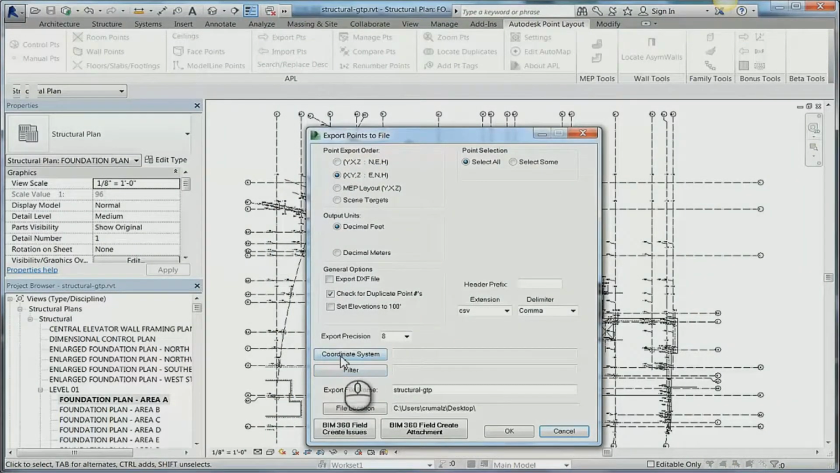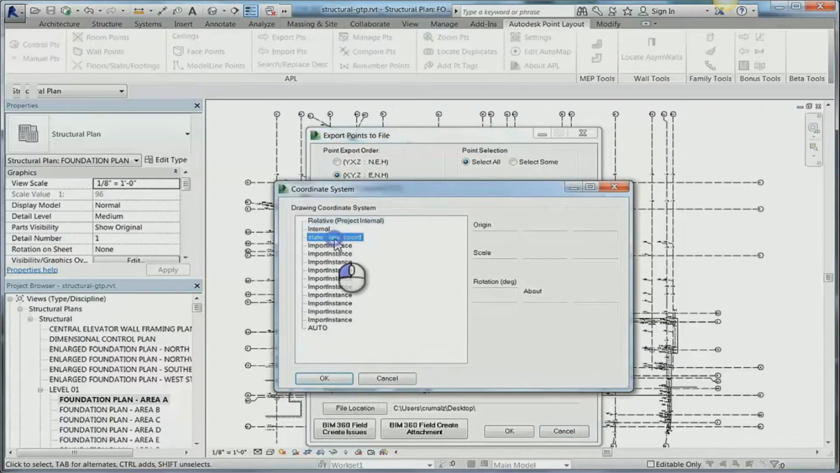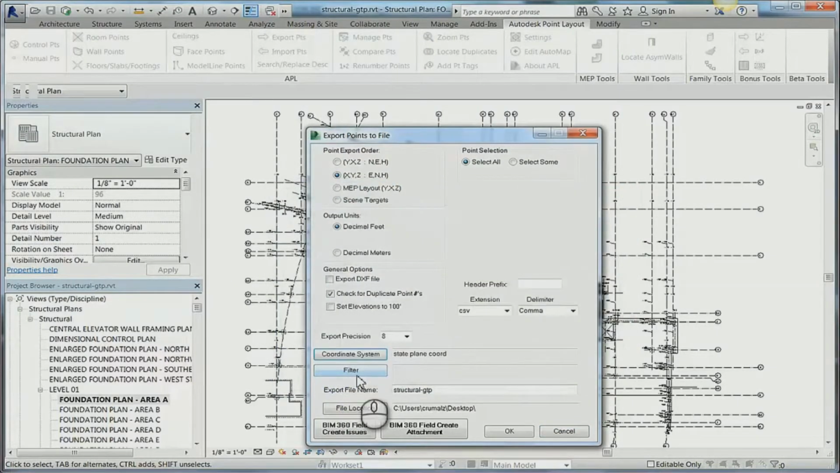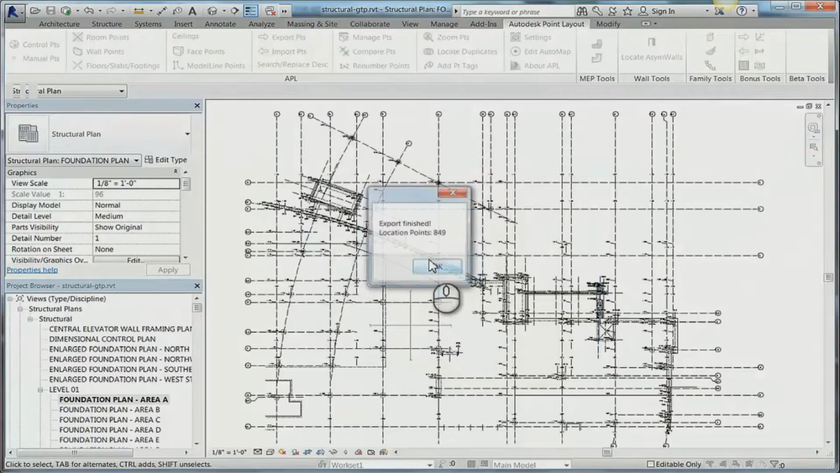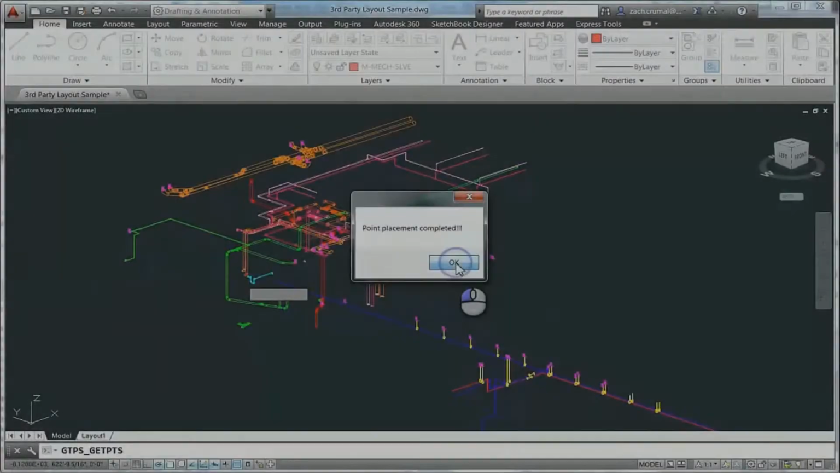We'll go ahead and pick that coordinate system. Notice in this case we are using a real coordinate system, a state plane coordinate system. We'll go ahead and export that information. We've got roughly 850 points, and just as quick, now we have our information ready to go and that can be transferred to our robotic total station.